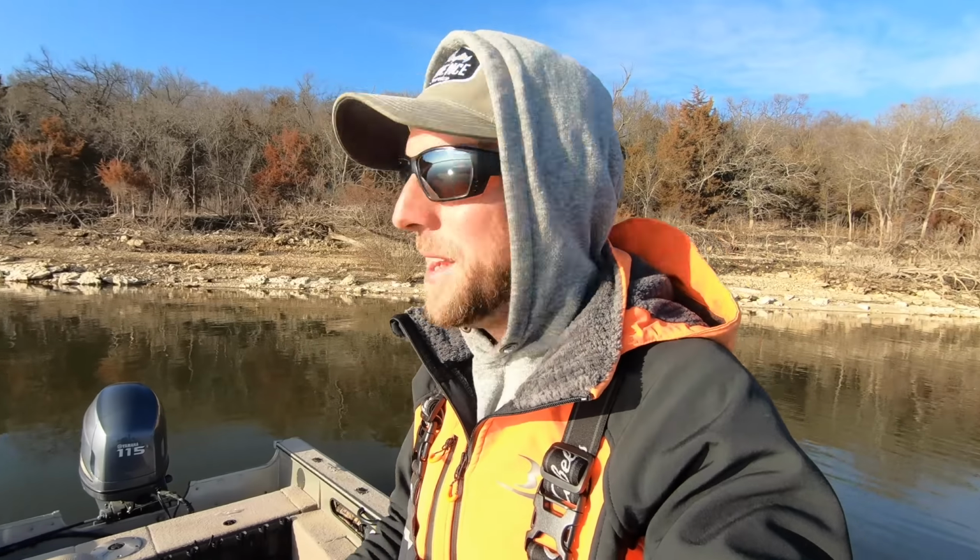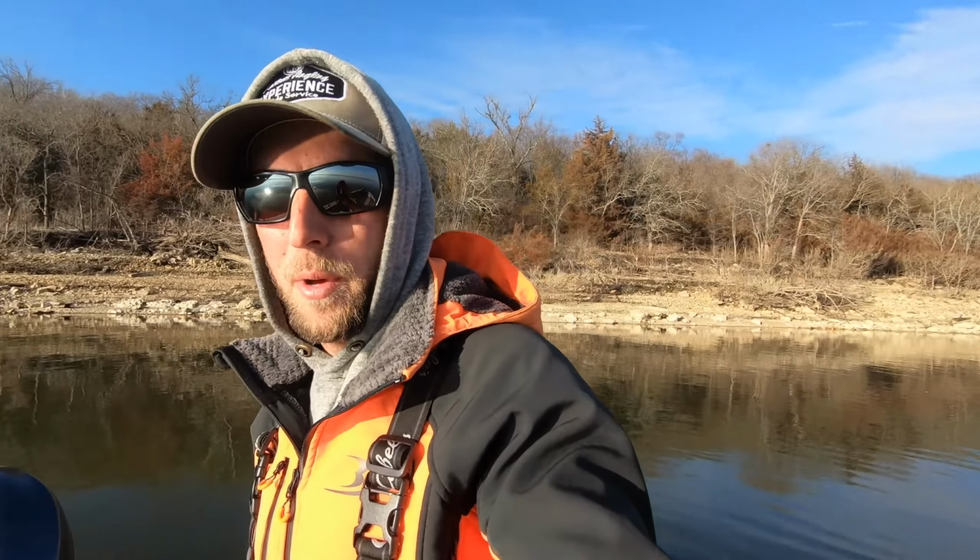So hopefully they'll keep biting, but it's been really fun putting this pattern together. It's not something that anybody else has really been doing. Everyone else is still trying to fish brush, fish the channel breaks, fish groups of fish on the channel breaks that just will not bite. I don't understand what the deal is, but all these fish that I've got going over here on this shoreline are definitely biting. They're not huge, a lot of small fish that we have to weed through, but there's still some nice keepers in there every now and again.